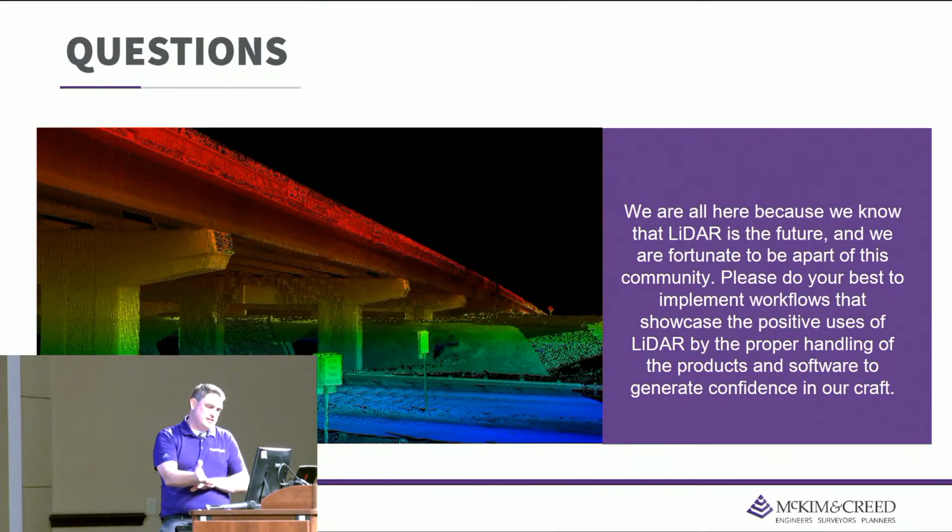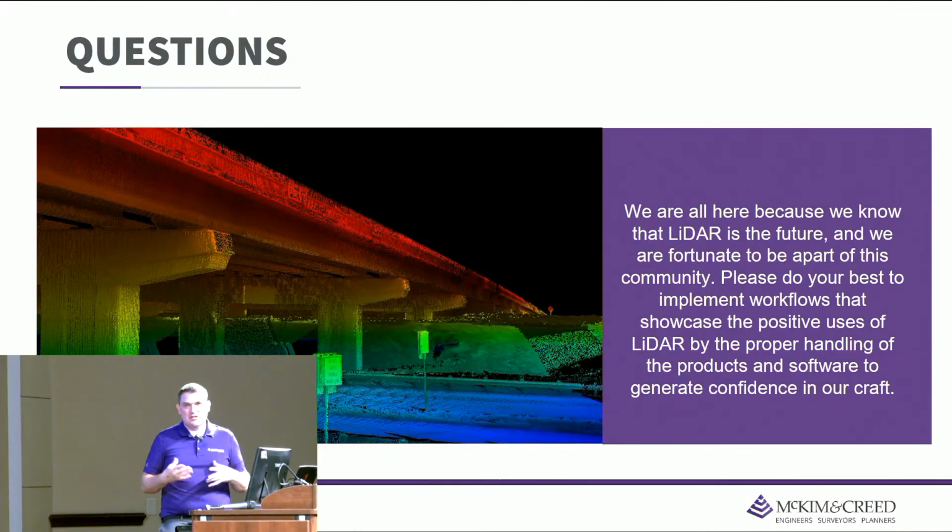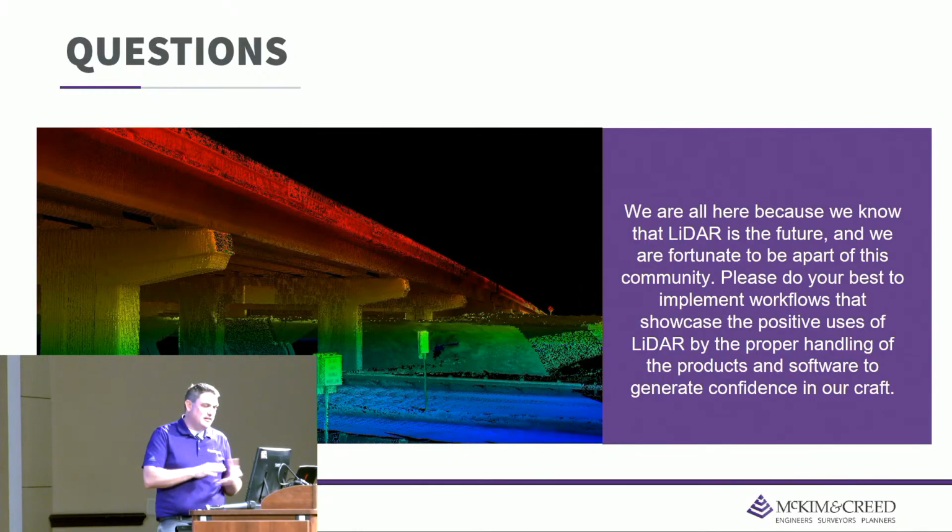And with that being said, that takes me to the end of my whole data workflow and the whole quality process, the things I do to check to make sure my LiDAR is good for my clients.